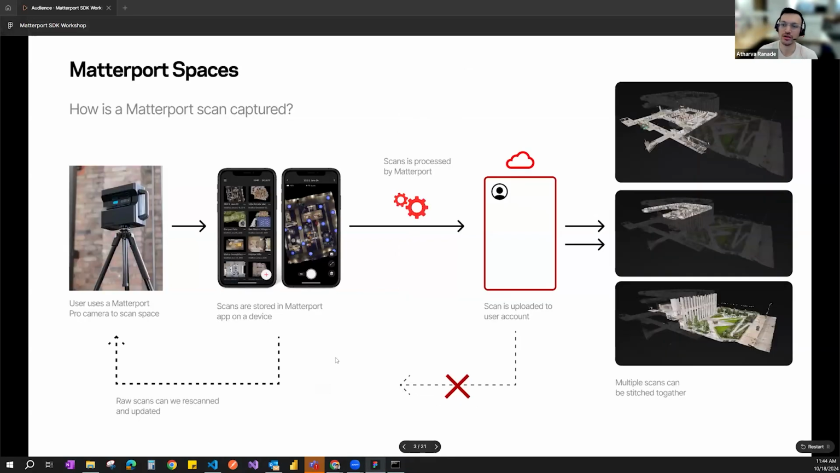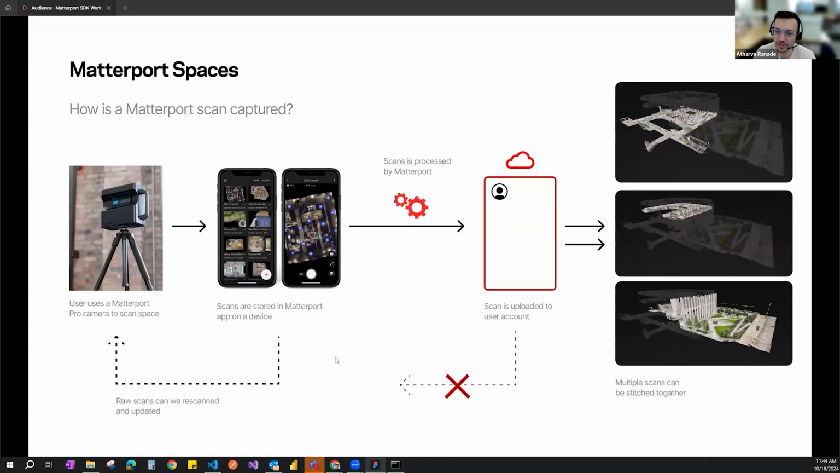So how is a Matterport scan captured, right? You have a Matterport Pro camera, which scans the space. At the moment, the latest one is the Pro 3, and it has a tolerance of 3/4 of an inch. So not the best for CDCAs at the moment, but really good for capturing like TI scopes or just doing a scan of your space for that.